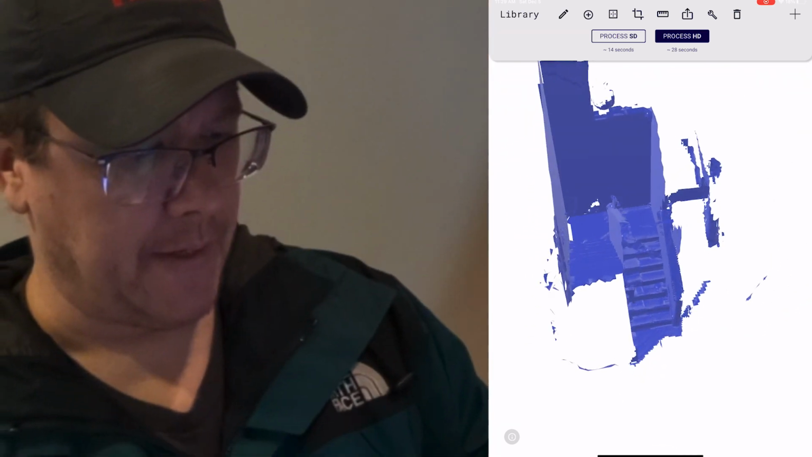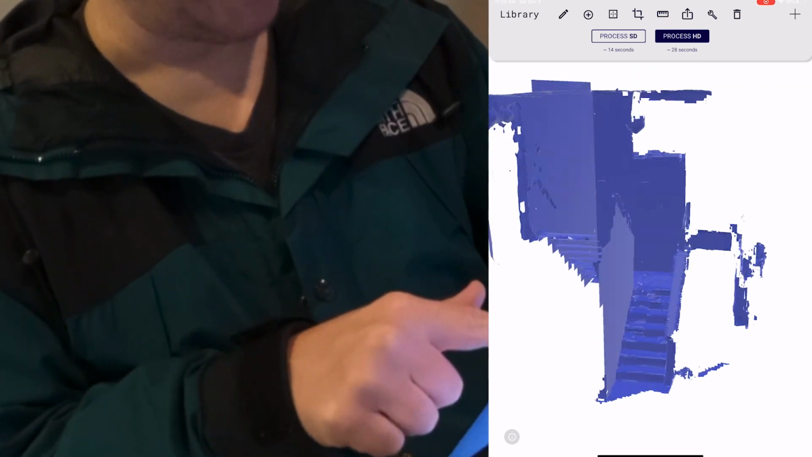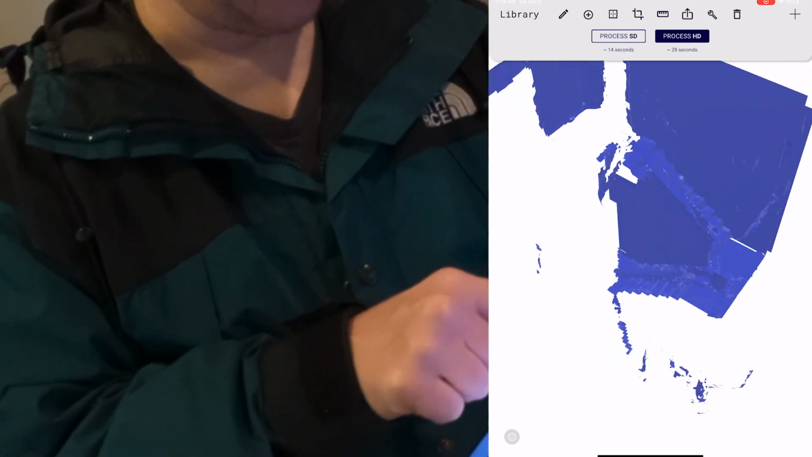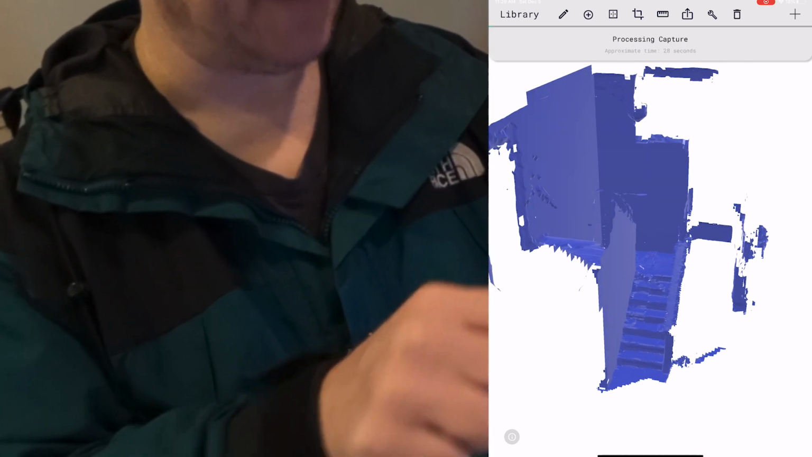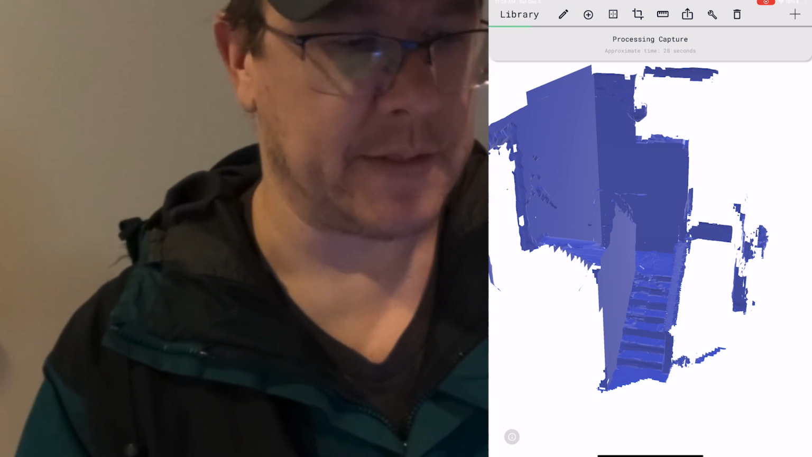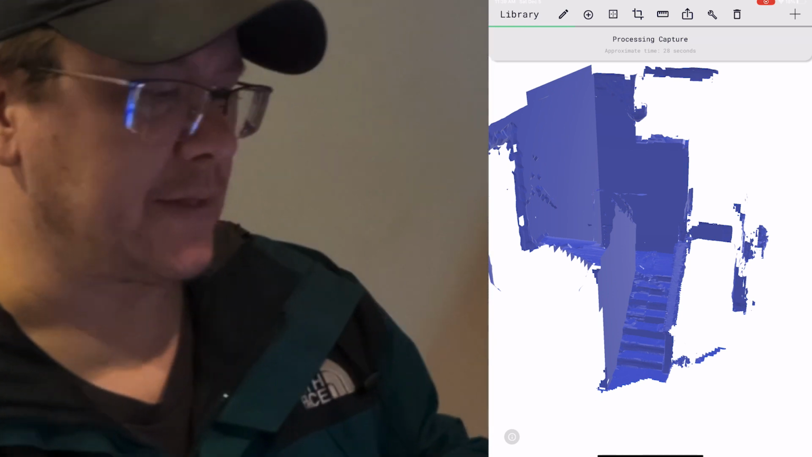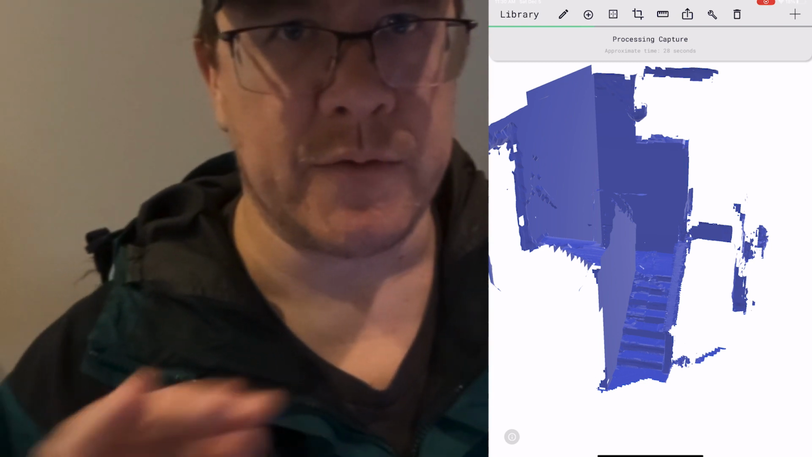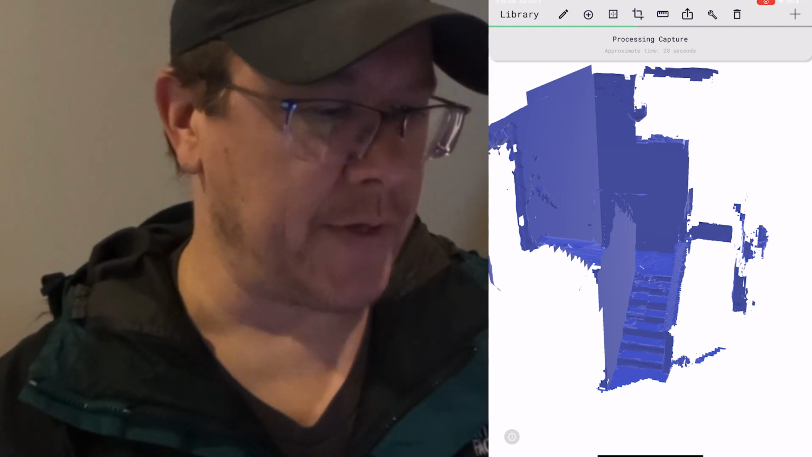So here we go. We got the stair. It looks like it picked it up really well. It's got a lot of detail to it. So I'm going to process this, and I did the HD process this time instead of the standard. It says 28 seconds. In a small interior space like this, I could have added on and continued to go to other rooms and areas, but just keep it simple for this.